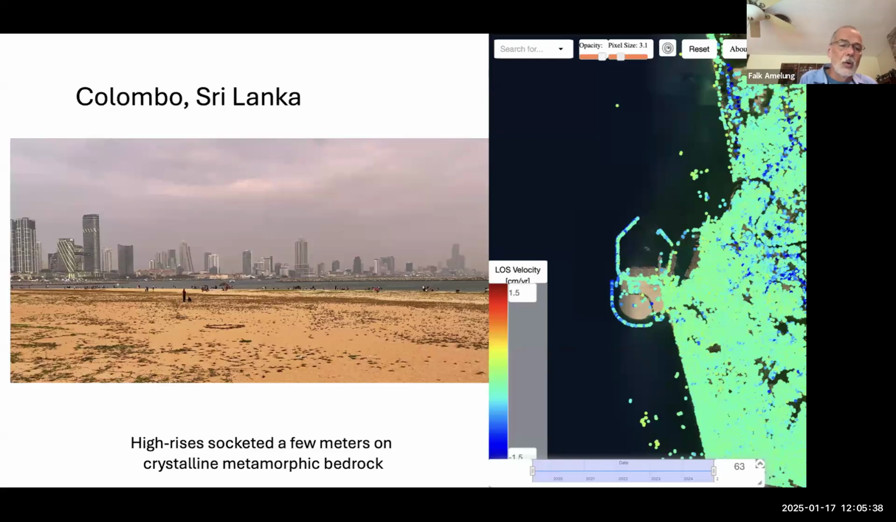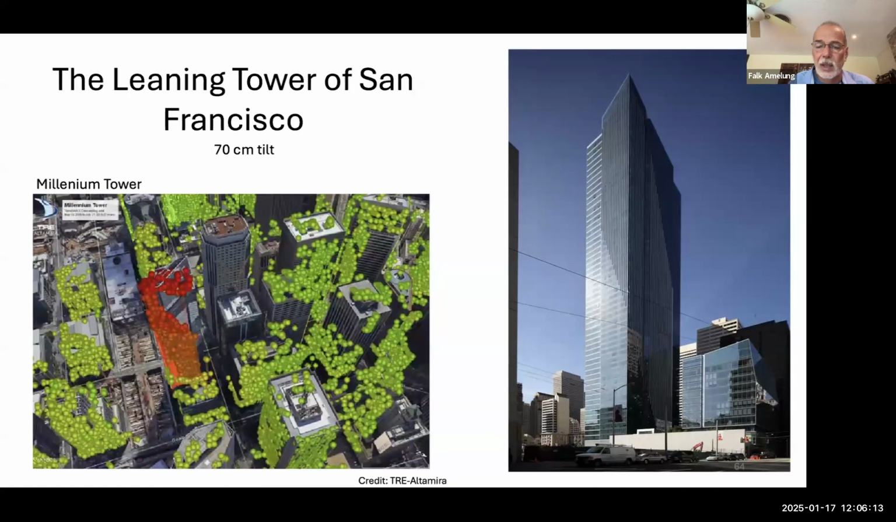I have no concerns. A couple of weeks ago, I happened to be in Sri Lanka. There's a skyline of Sri Lanka, and lots of high rises. So then I looked at the data, and I didn't see anything. These high rises are socketed into crystalline metamorphic bedrock. So if you really have strong bedrock, stronger than limestone. Well, limestone is pretty strong, but this is crystalline metamorphic bedrock. That's probably the reason why there is no indication for subsidence.